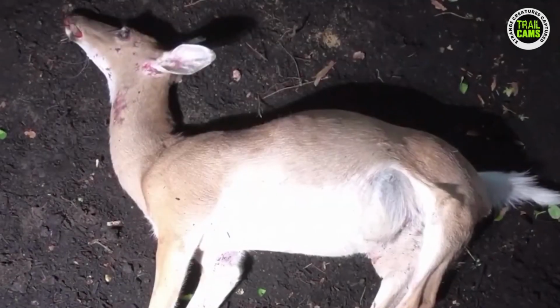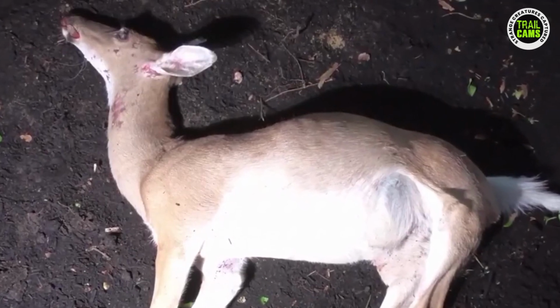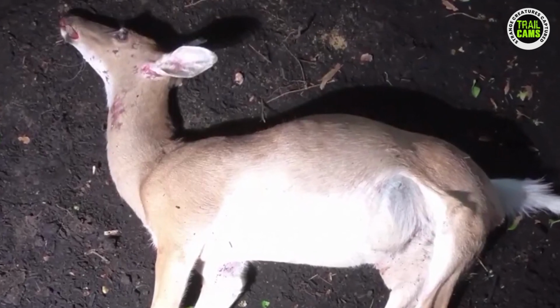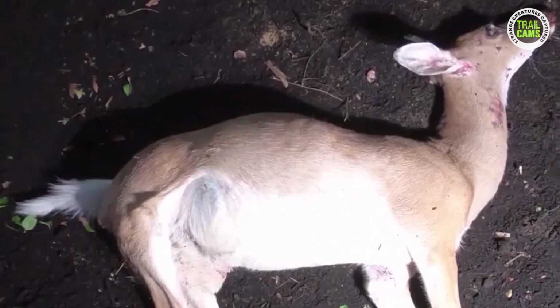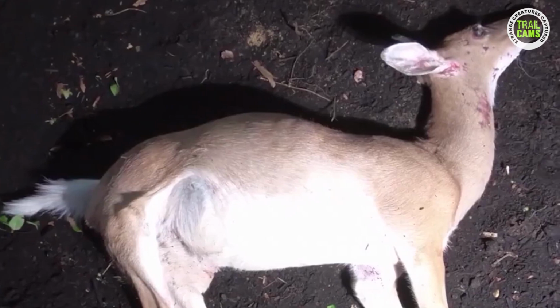There is a backstory for this clip, and I will try as much as possible to make it short. A deer was struck by fate right before a man's dwelling, but instead of discarding the lifeless body, the man embarked on a journey to see its spectacle of decay by mounting a trail camera.